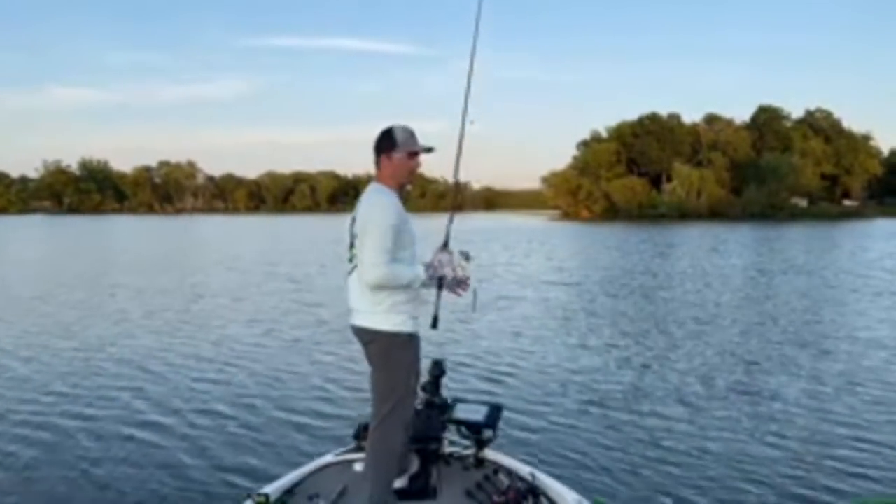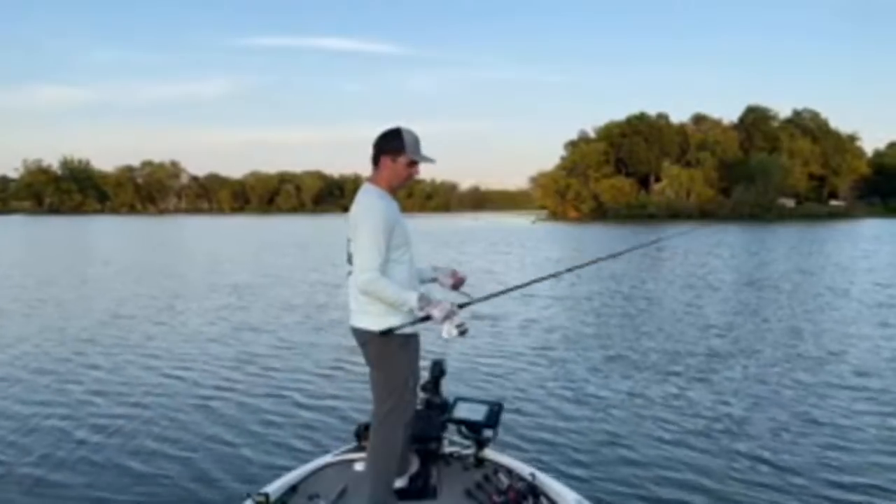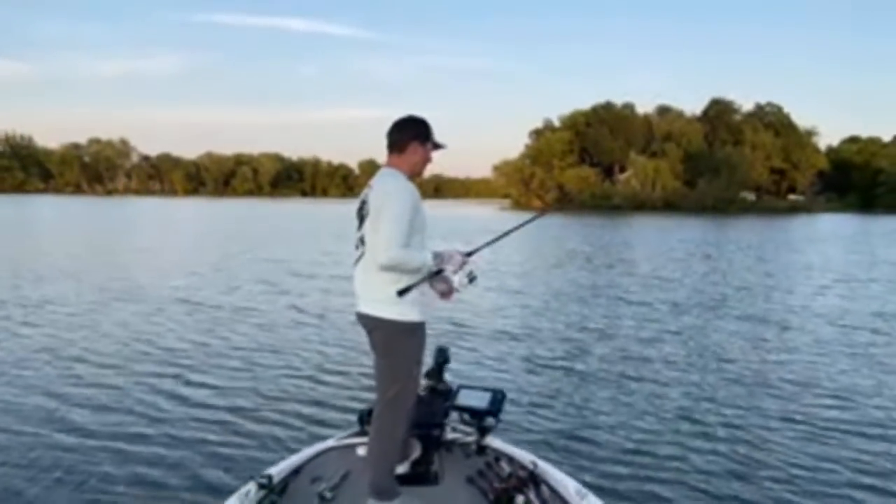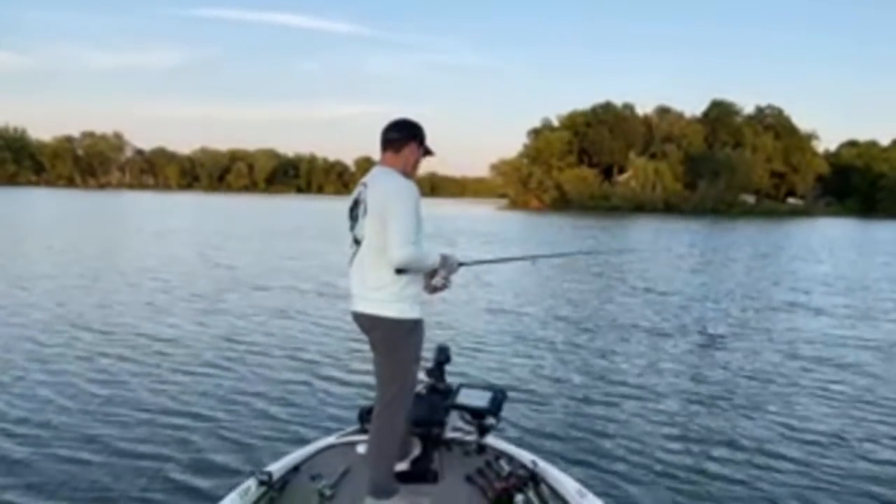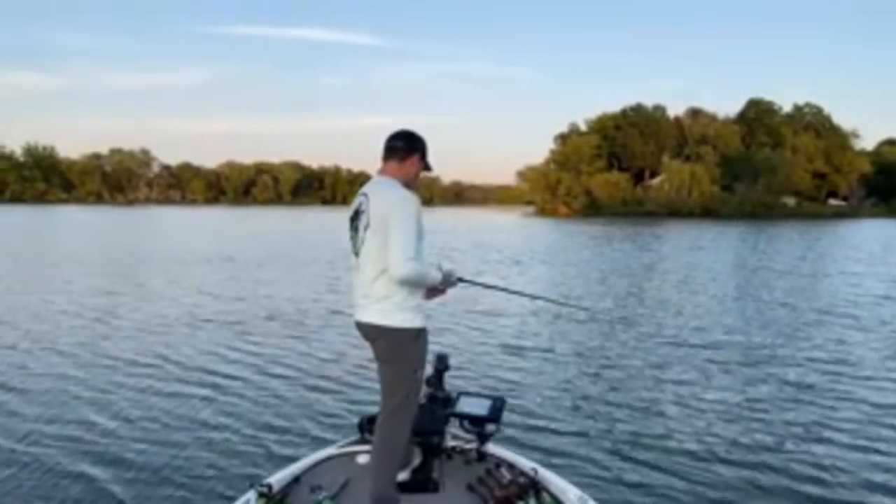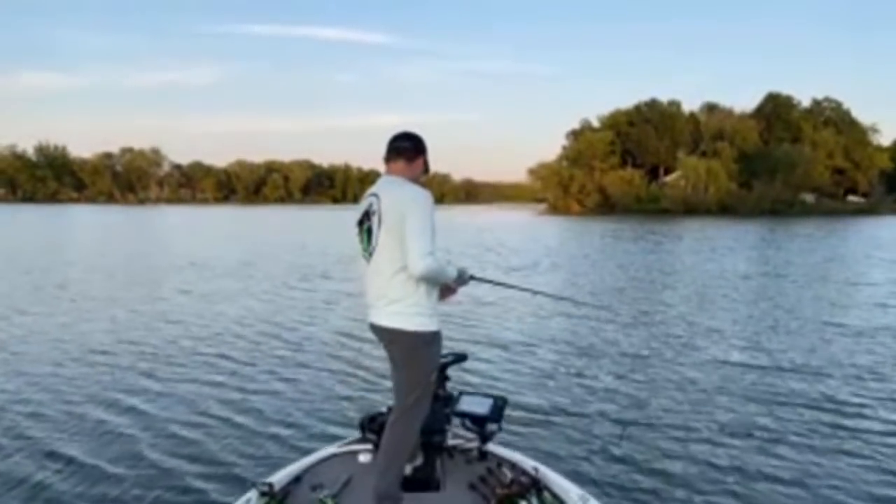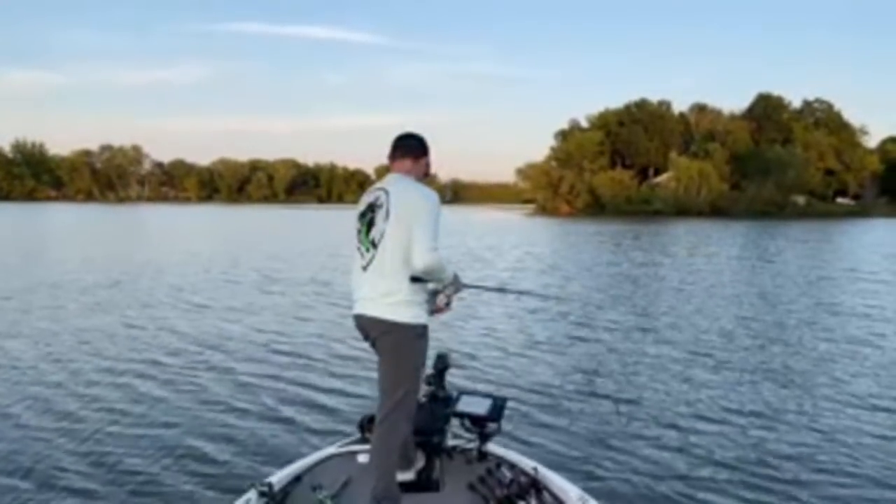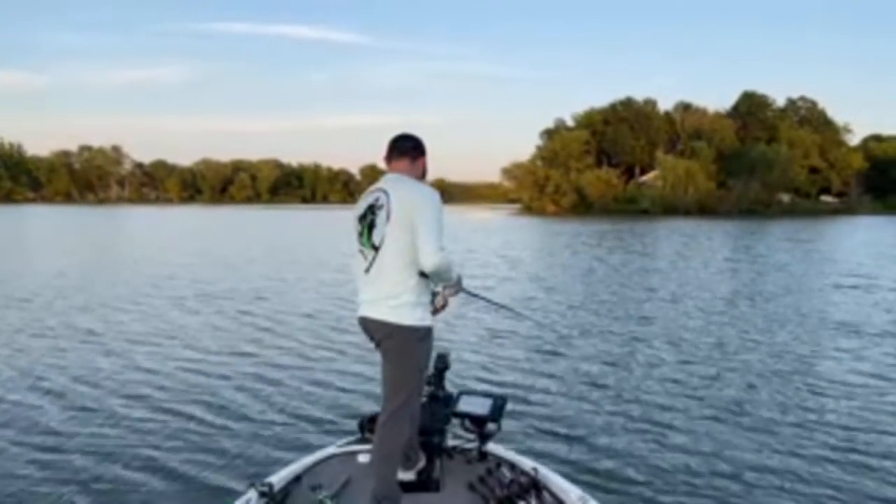Again, if you haven't checked out the first half of the stream, we basically had caught these fish on a black shaky head worm out in the middle of the creek here, and there's some brush piles. You can check that out, how I found the brush piles, all that stuff. I put it all on stream. You could see me actually finding them and the whole process. So definitely check that out if you missed that.